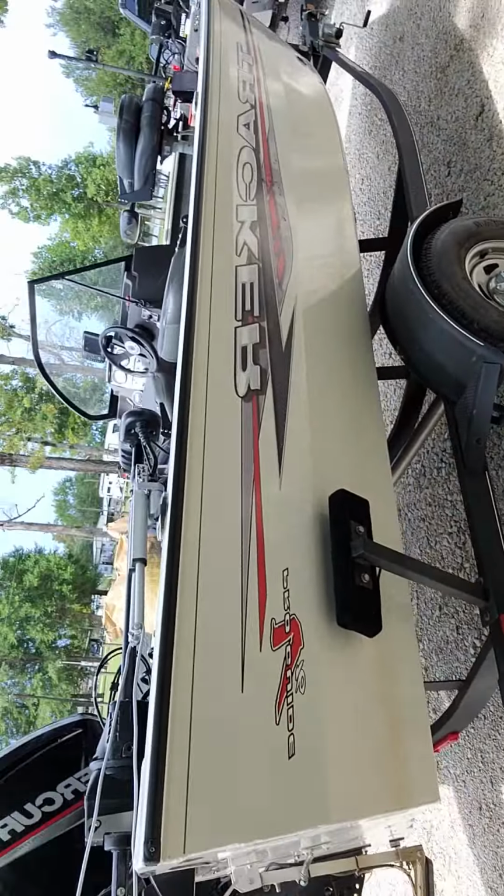With my situation, with a Deep V Bass Tracker Pro 16 guide, I've got it on the back because I pull right up over the top of a lot of the brush piles that I fish on, and we fish off the side of the boat.